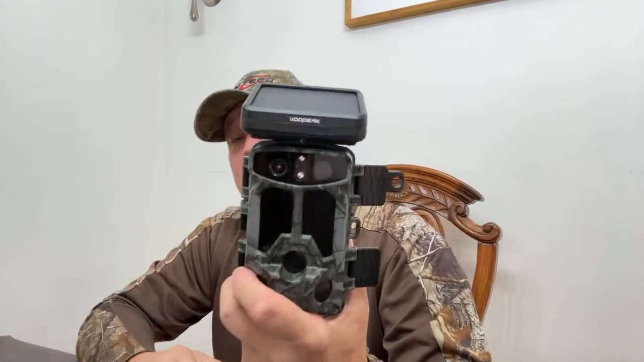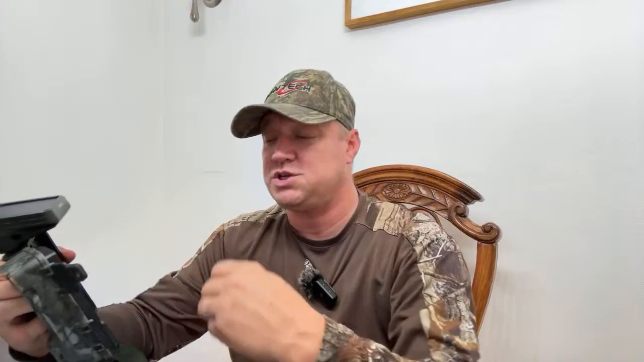There is a feature on here where you can get within like 25 or 50 yards of the camera, put it up on your phone, and look at it. If this is by your tree stand, you can get up in your tree stand, connect with this, and look at your pictures without going to the camera. But I like the SD card features. I'm old school, I guess. I guess I need to turn the page on the technology.